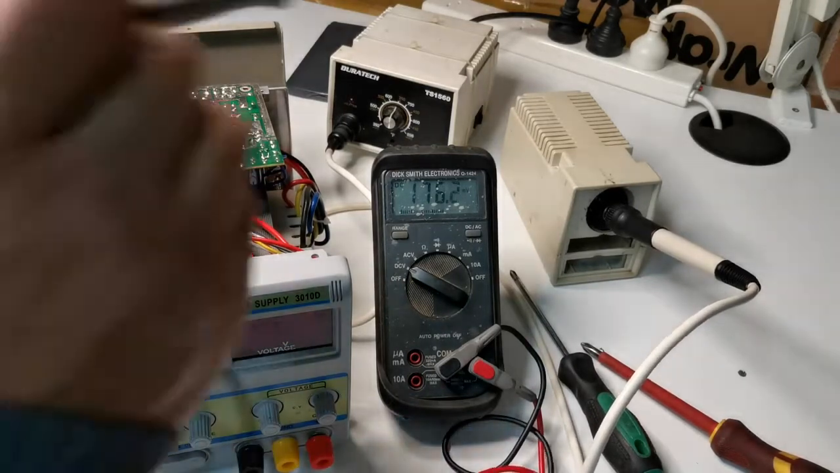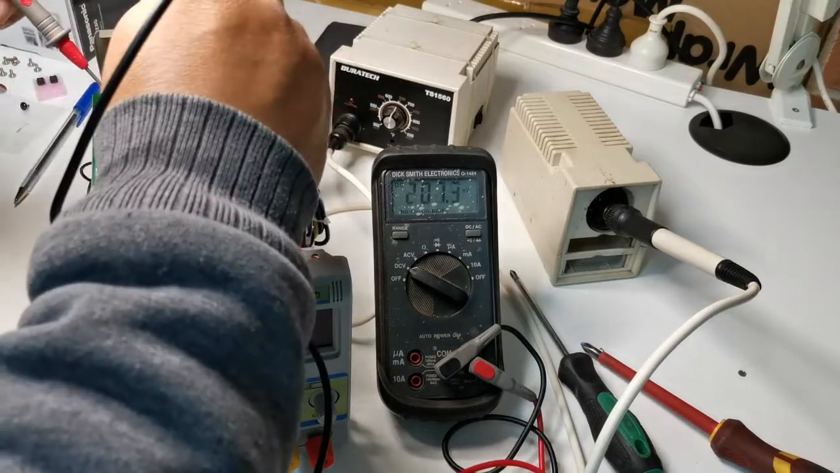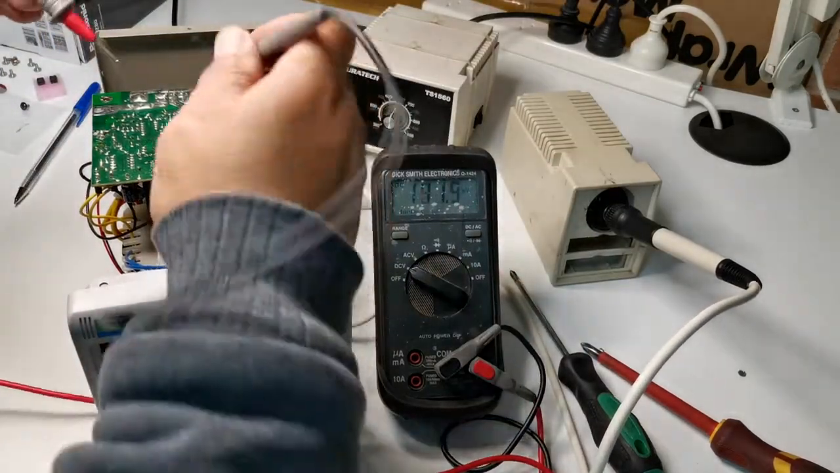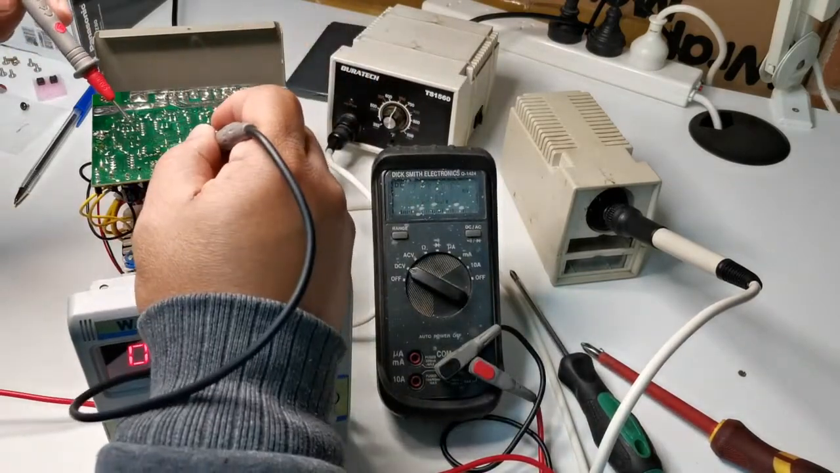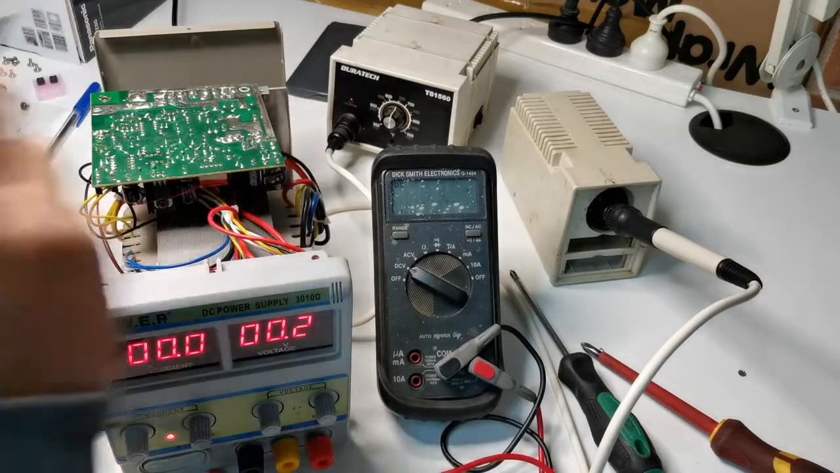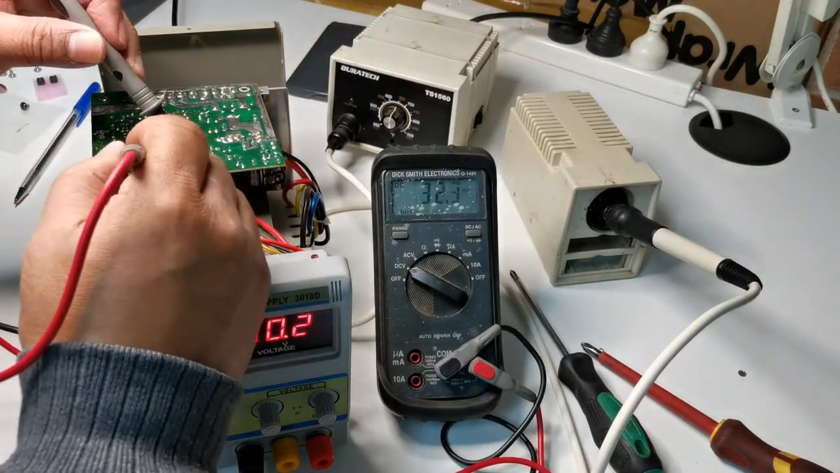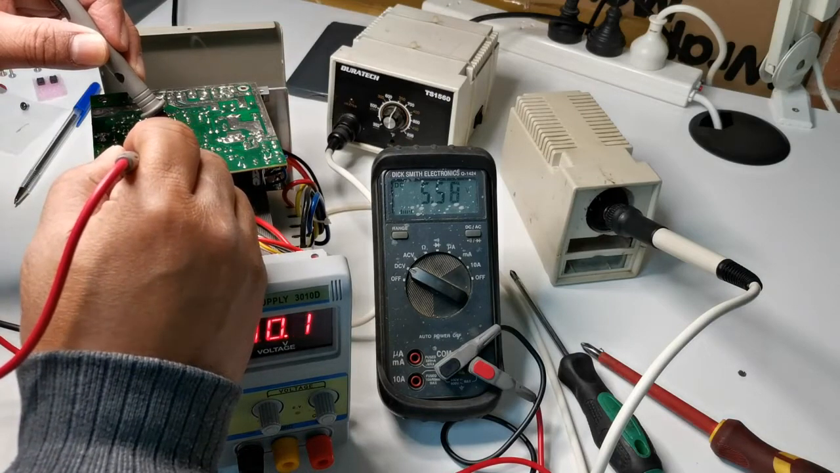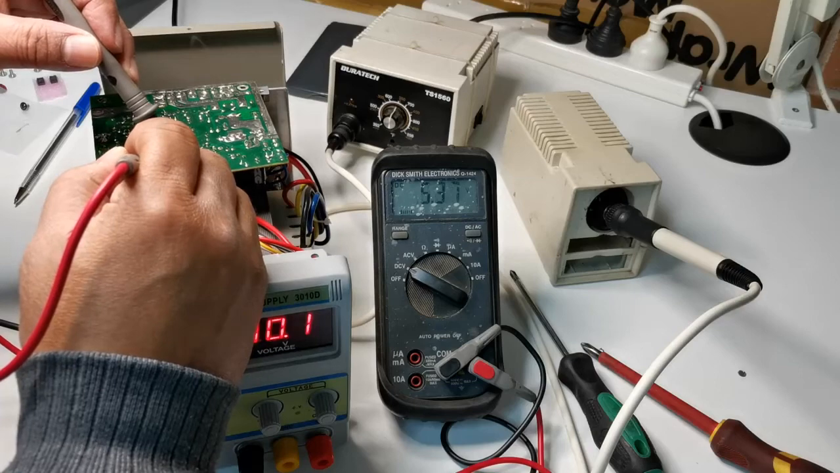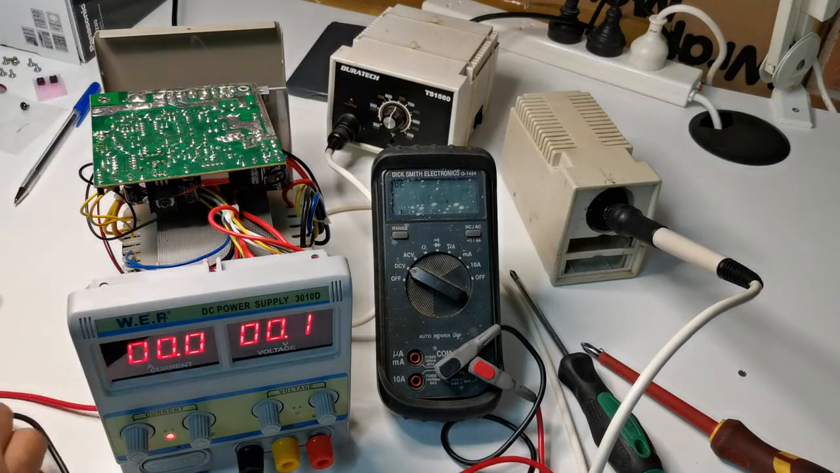Okay, let's see. Place this one here. So I'll check for the output. We have 5.5, which is still low.